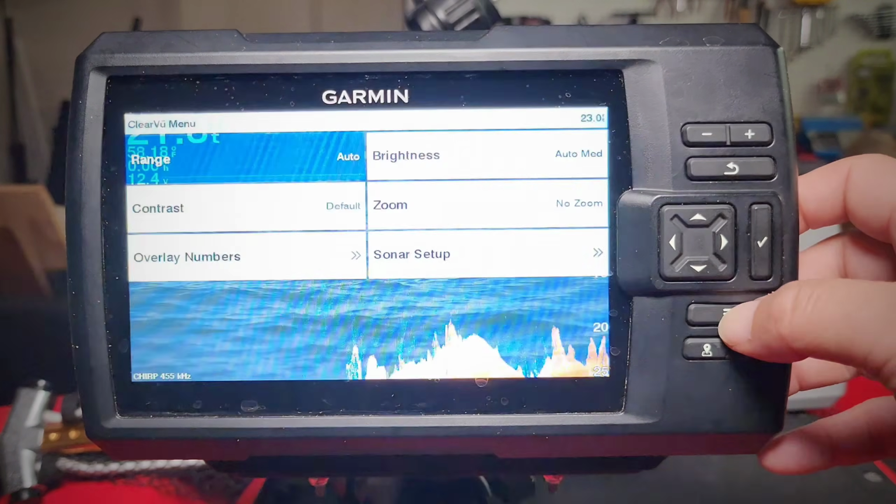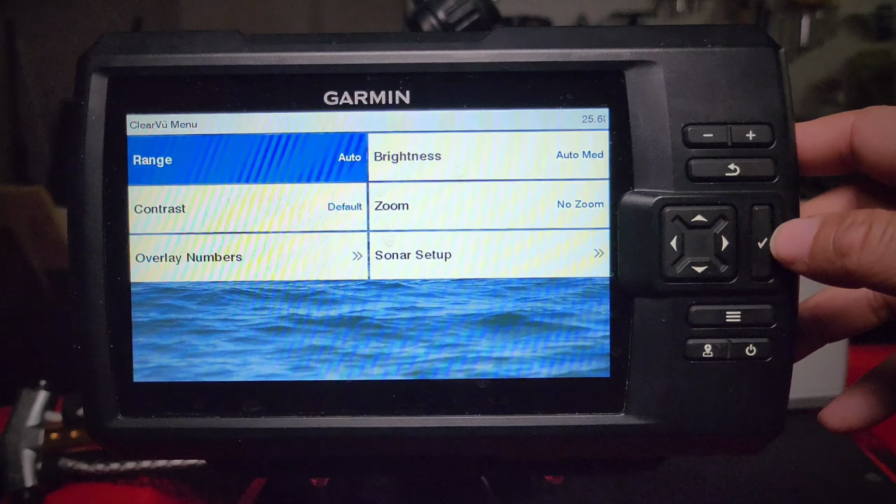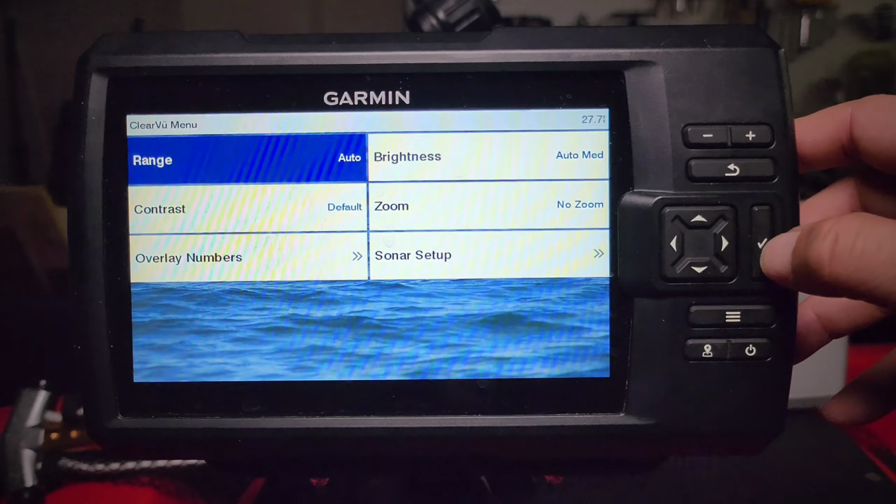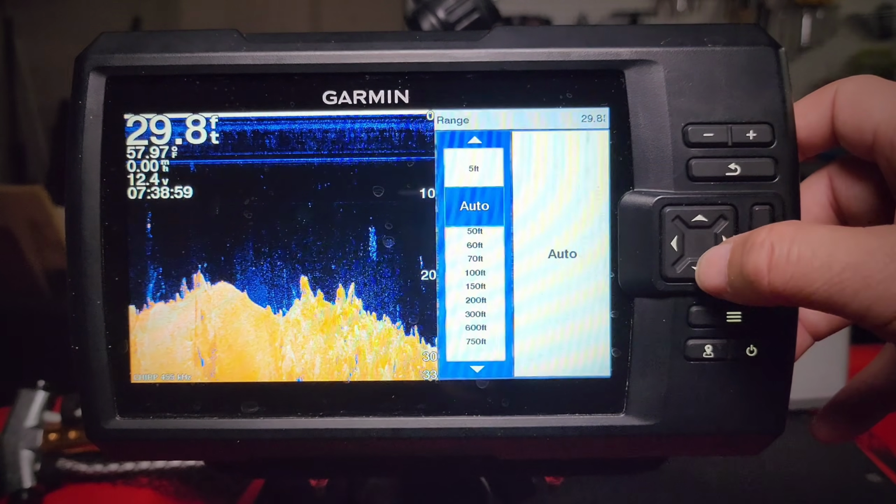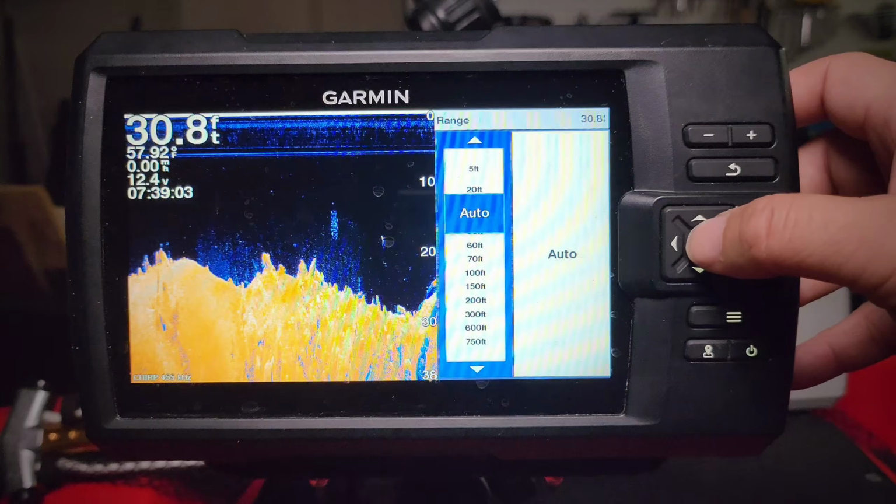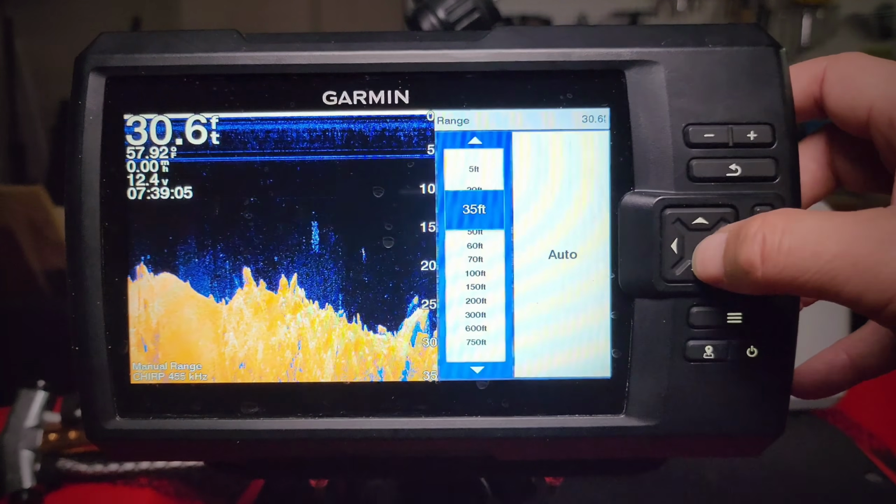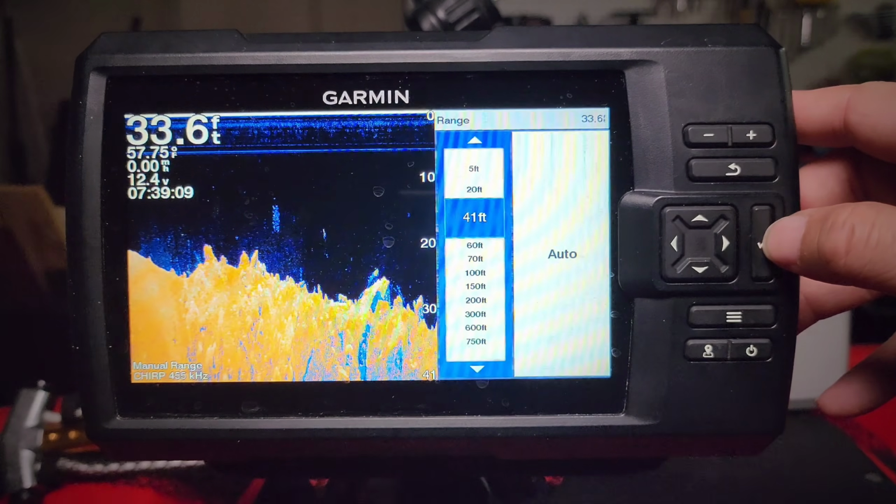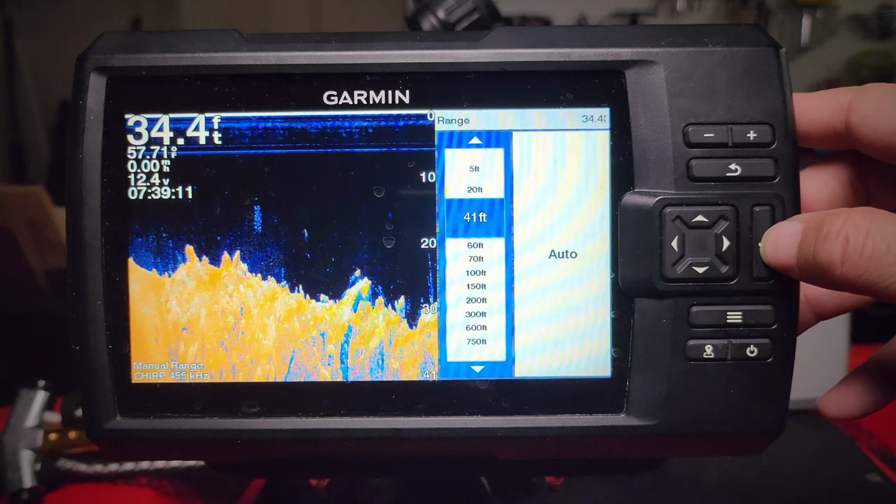So you could change that here. Personally, I'd like to manually set my range so it doesn't bounce around so much like you just saw. So let's just set this at 41 feet just for this demonstration.